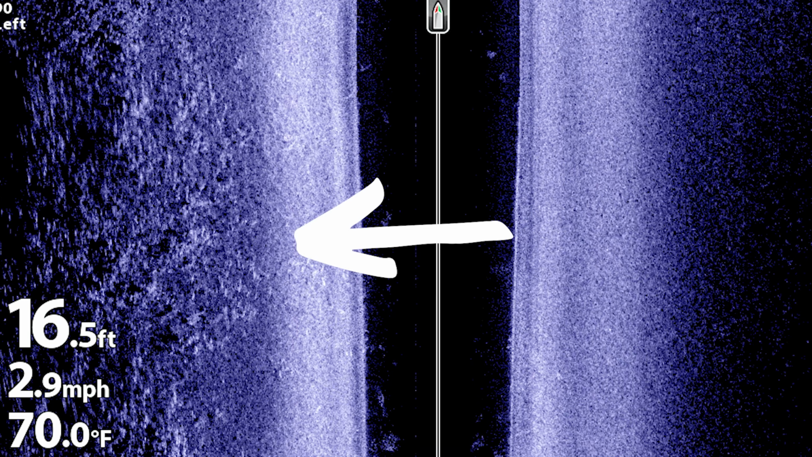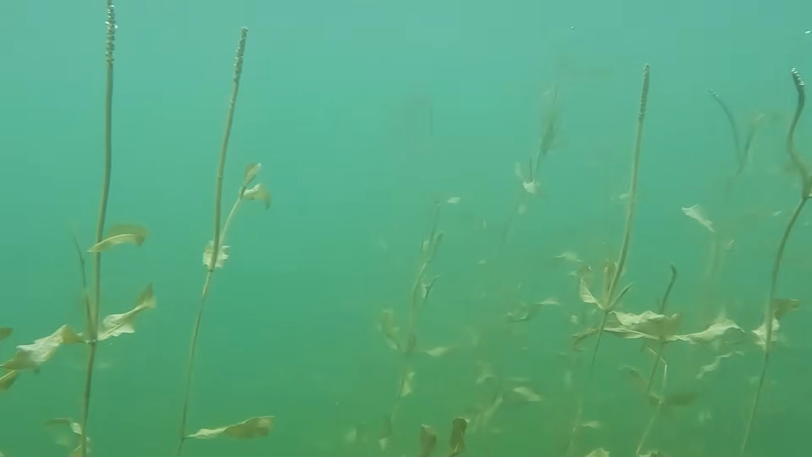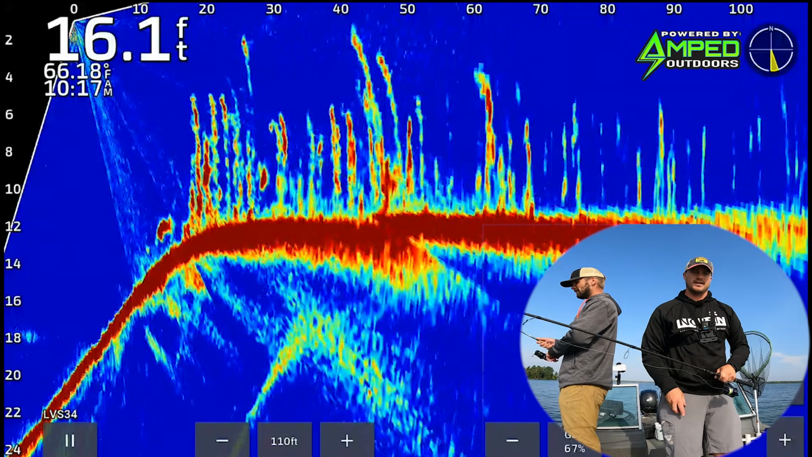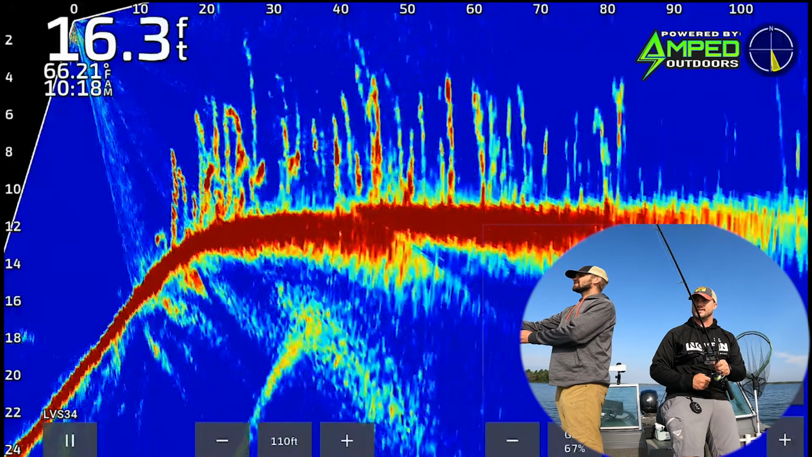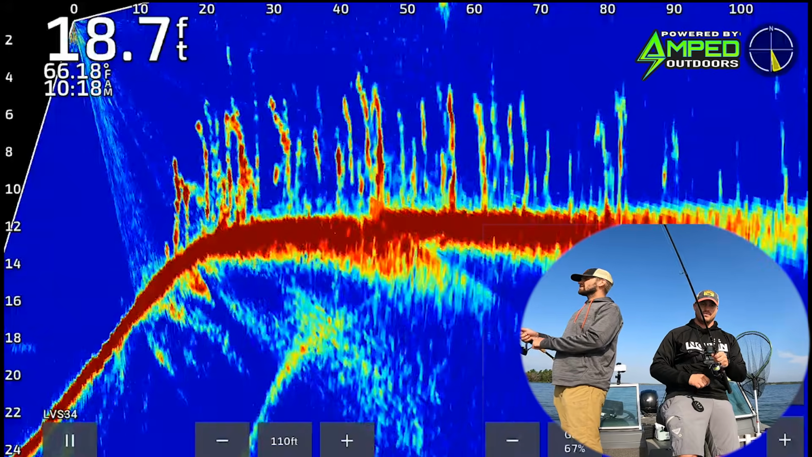And the reason that they're still in here is there's still decent green weeds. As I get further and further in the fall, some of these weeds are gonna die off and then it's not going to be as many fish in there. But when you still have some good green weeds, this is a very good tactic because there's still bait. There's still, ooh,